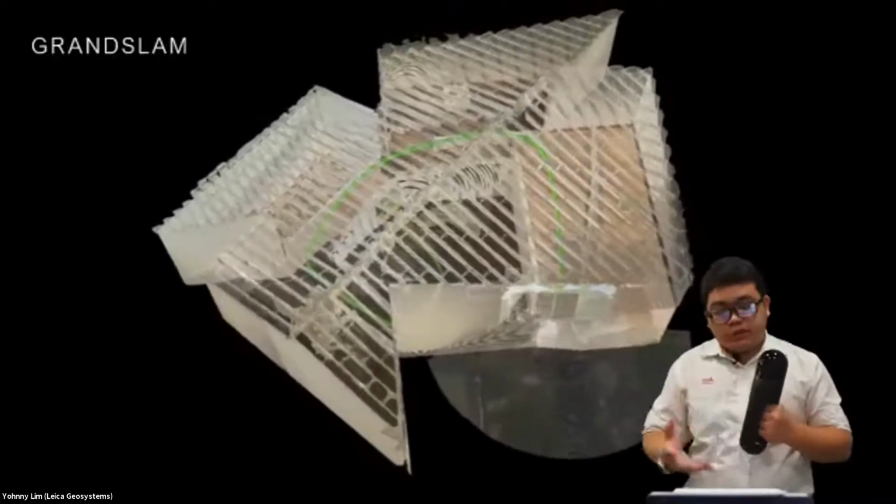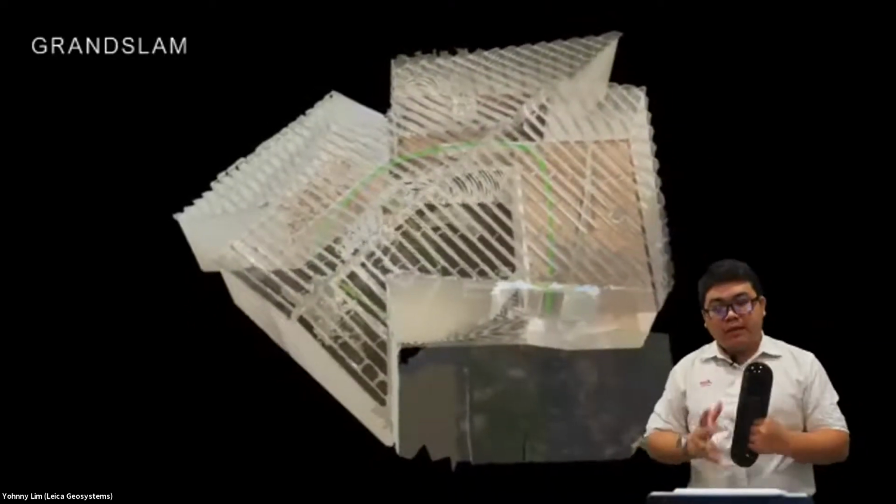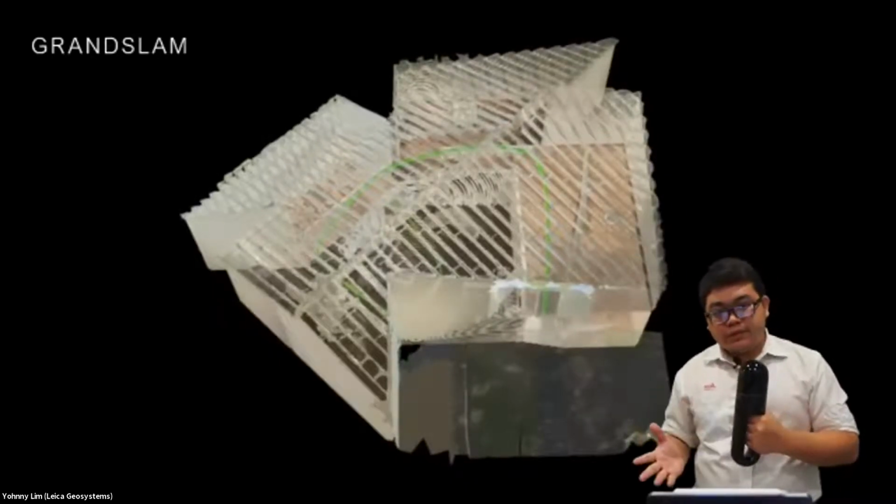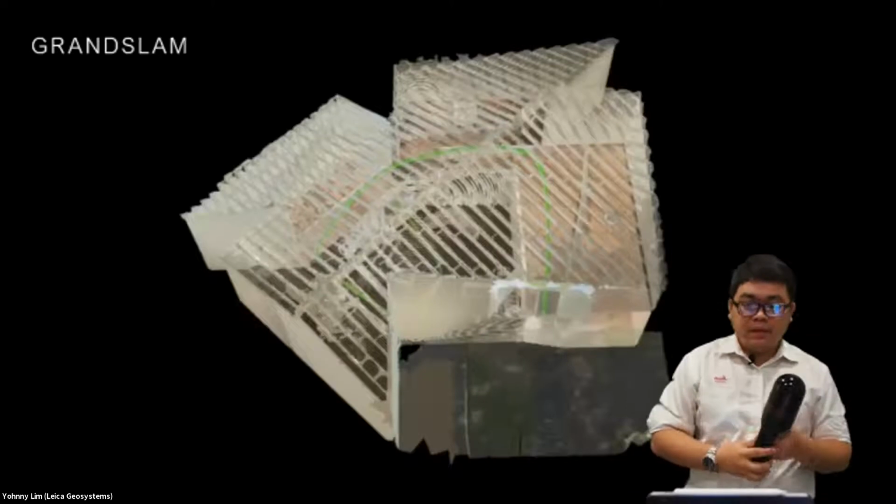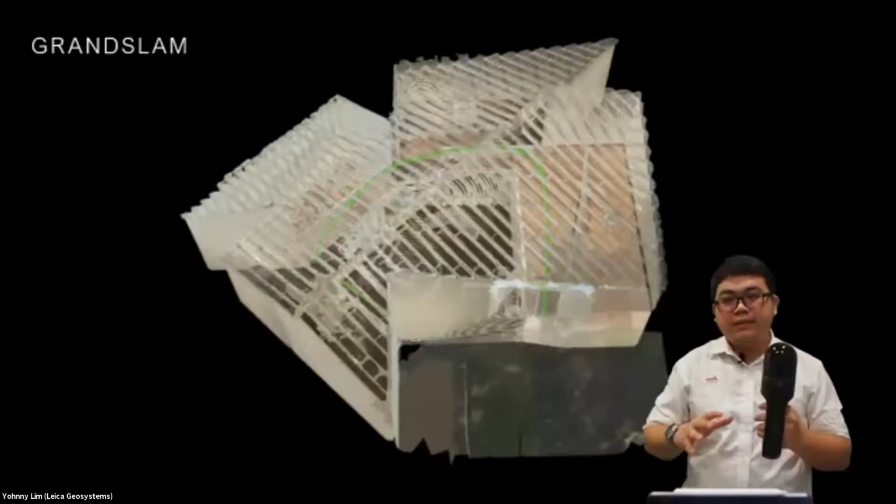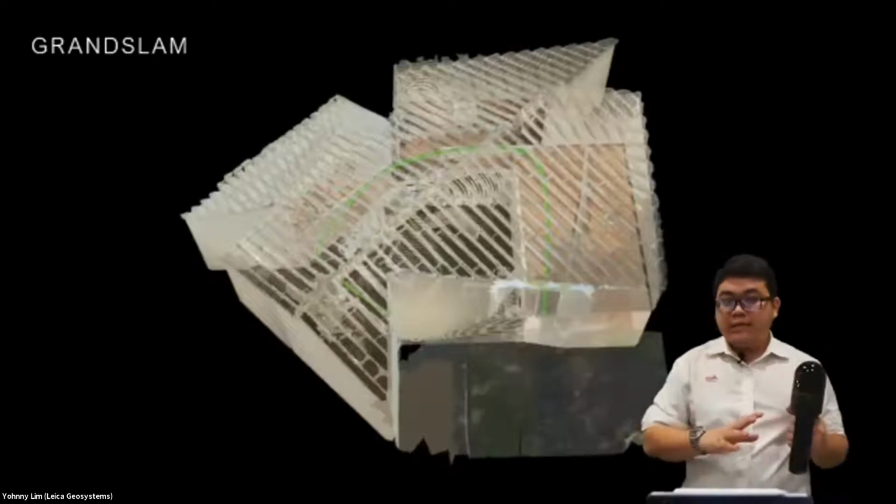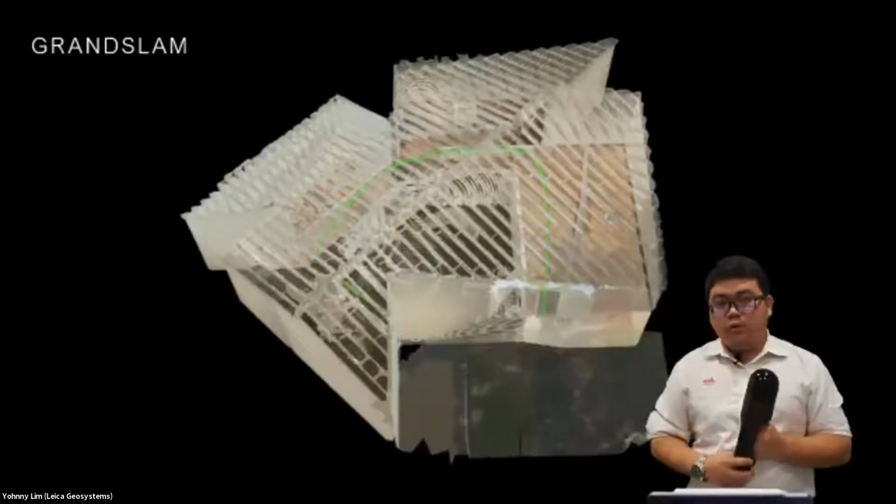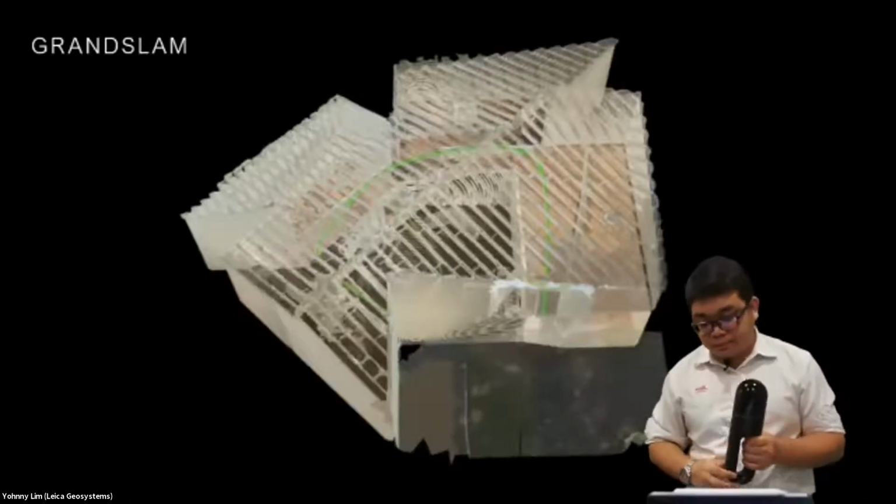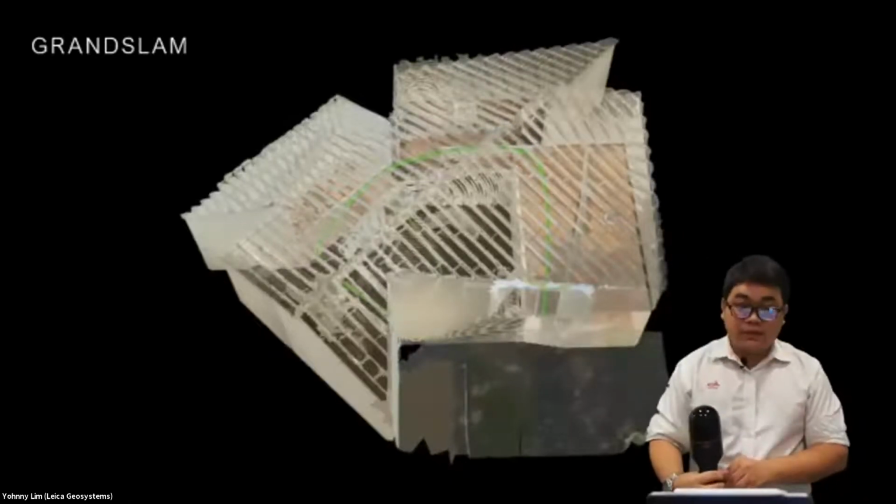Usually handheld mobile LiDAR in the market uses either visual SLAM or LiDAR SLAM. But our new Grand SLAM algorithm combines both visual and LiDAR SLAM to enable the BLK Go to have better tracking as well as higher accuracy. That's why we call it the Grand SLAM.